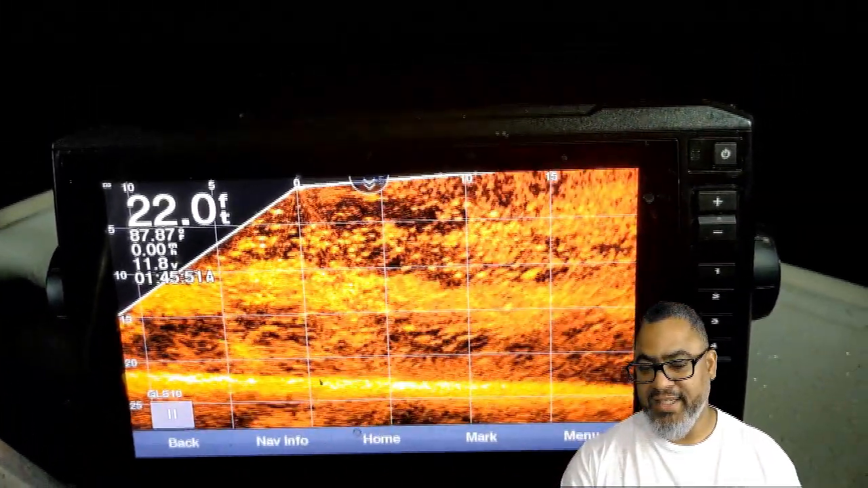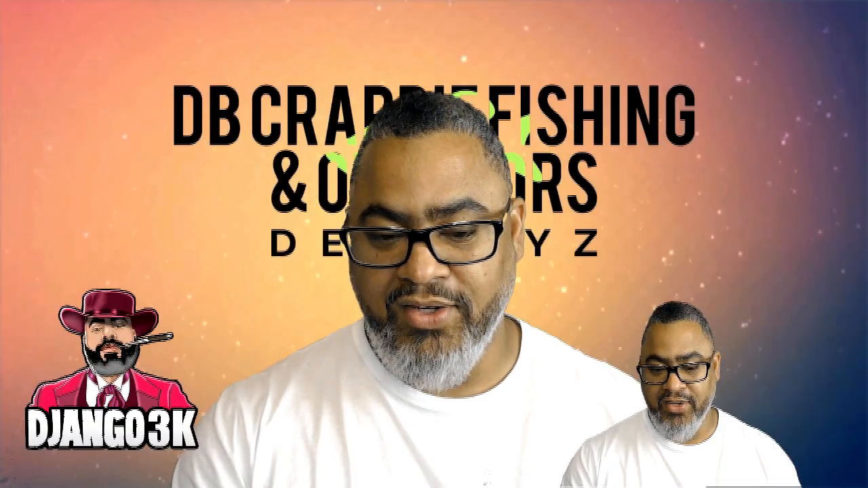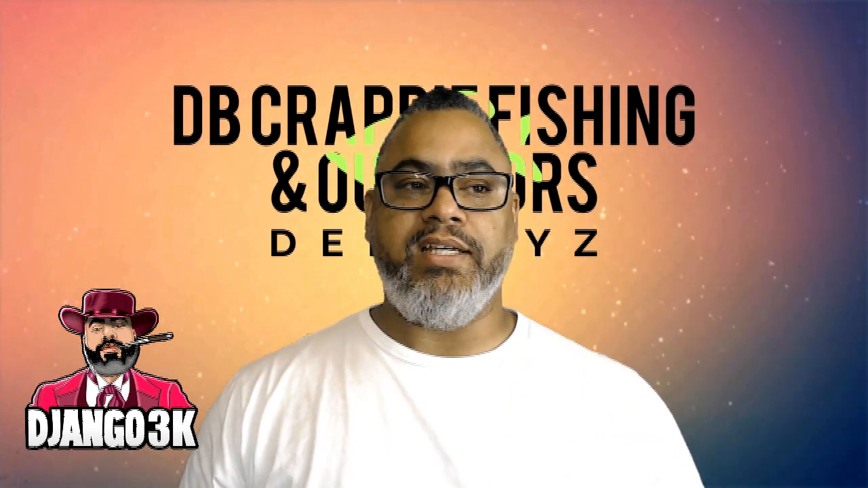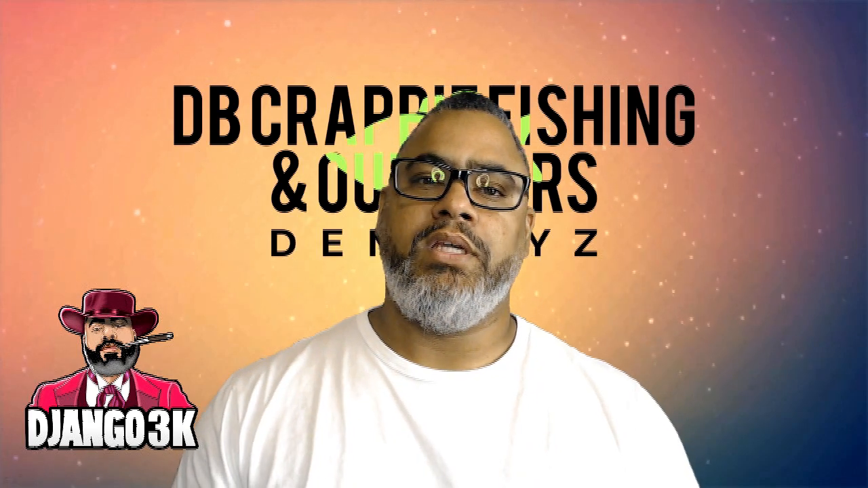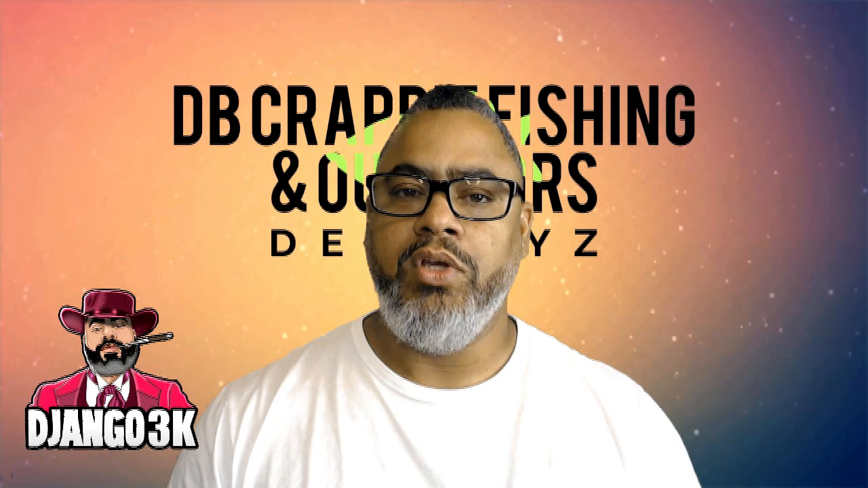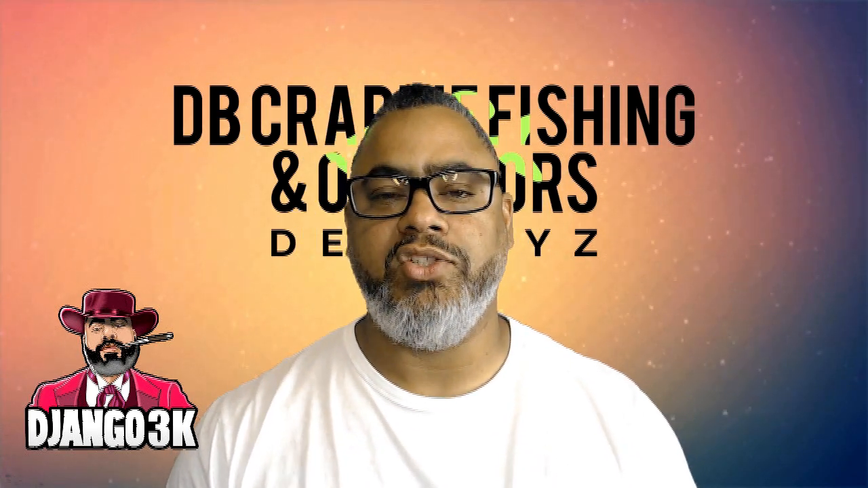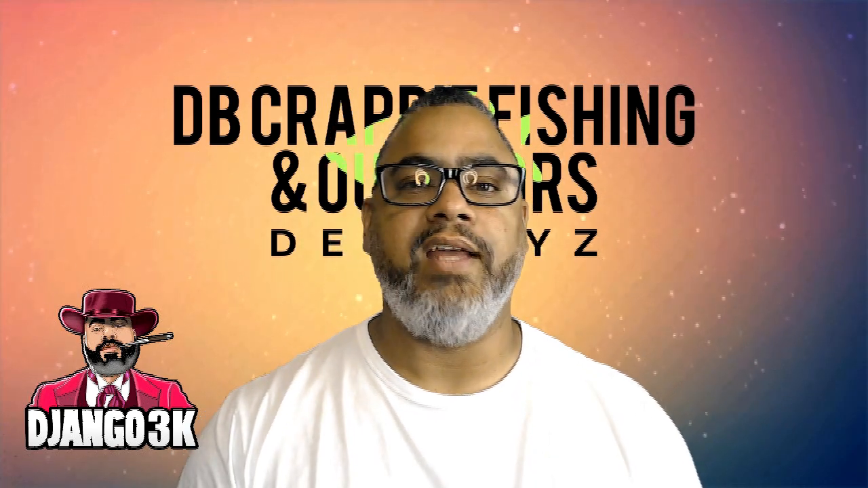It's brush pile today. So, with that being said, guys, it's pretty easy. If you guys have side imaging and want to find fish this time of year, scout those banks and utilize that 2D sonar in conjunction with your side view. Find the structure. If you find the structure, you're going to find the fish.